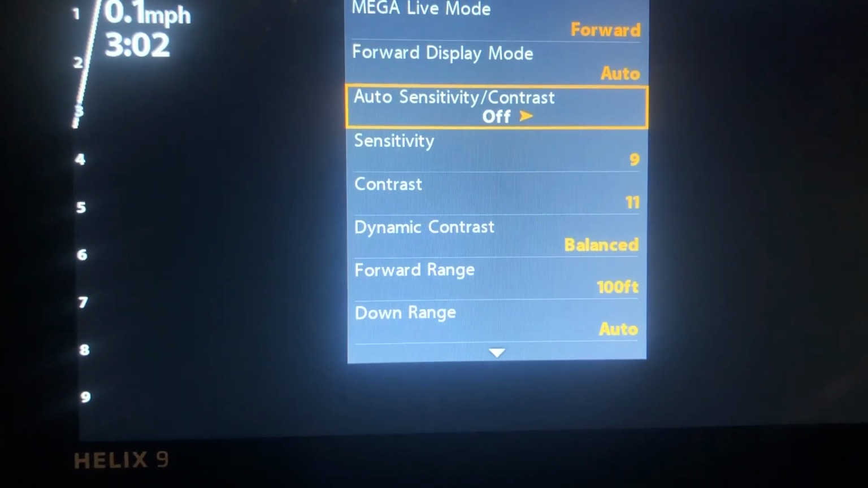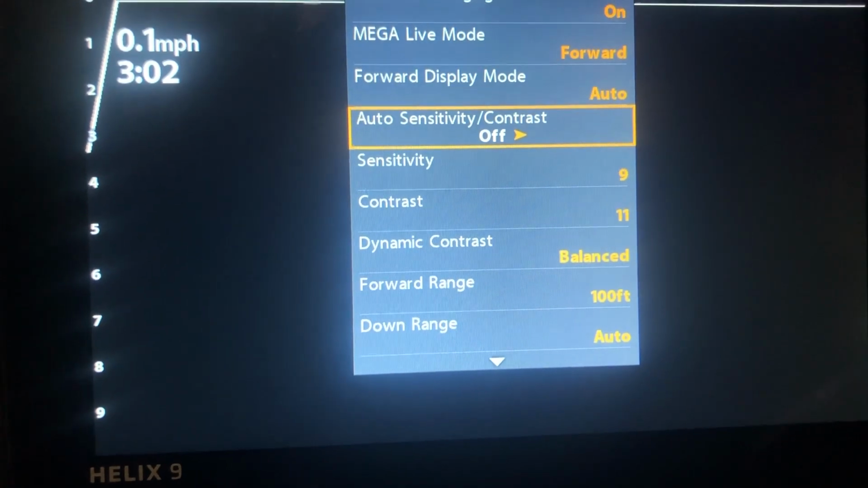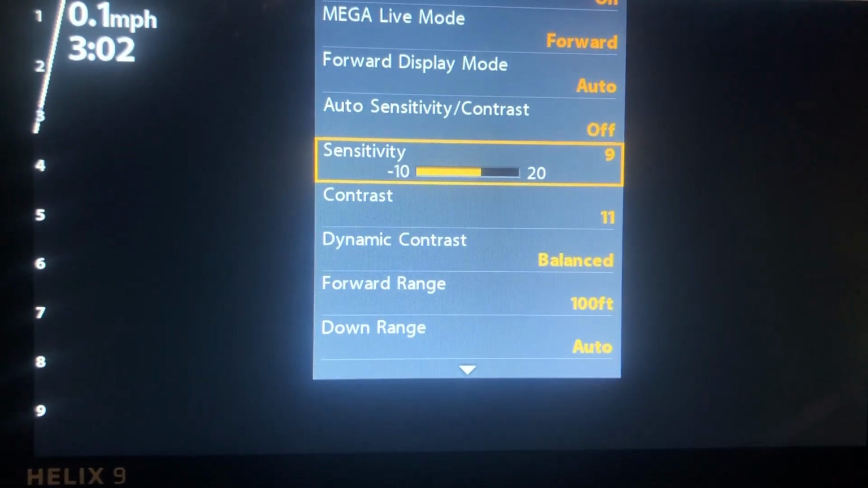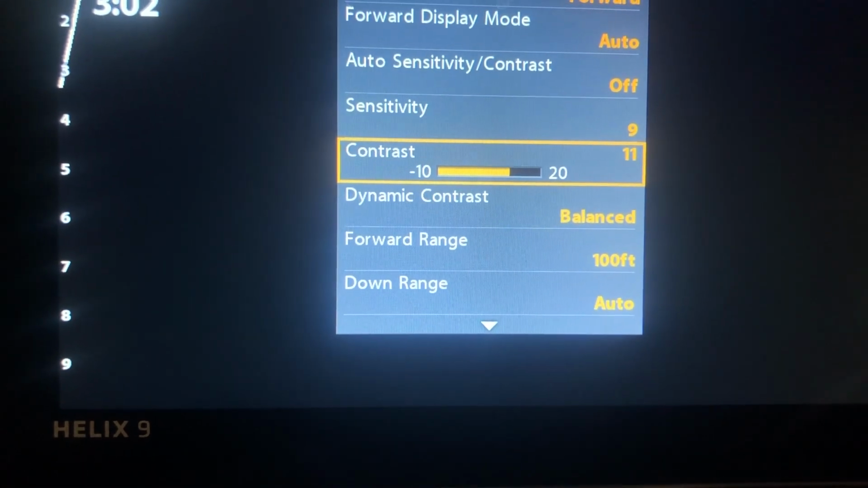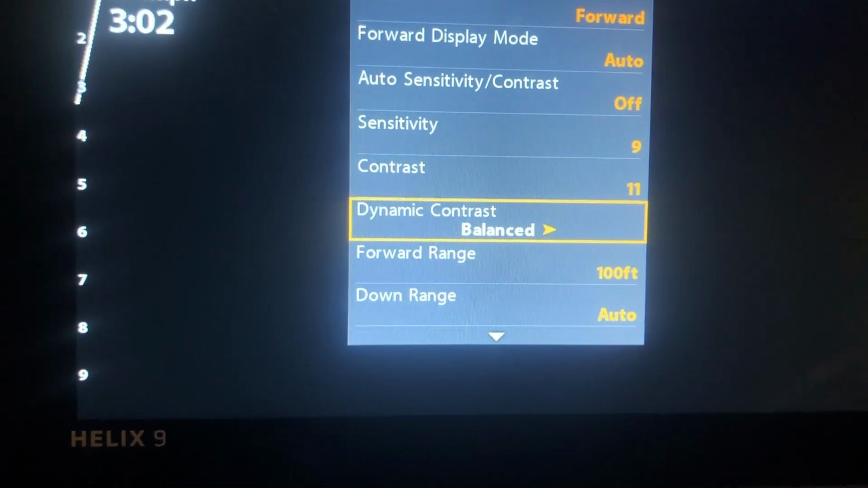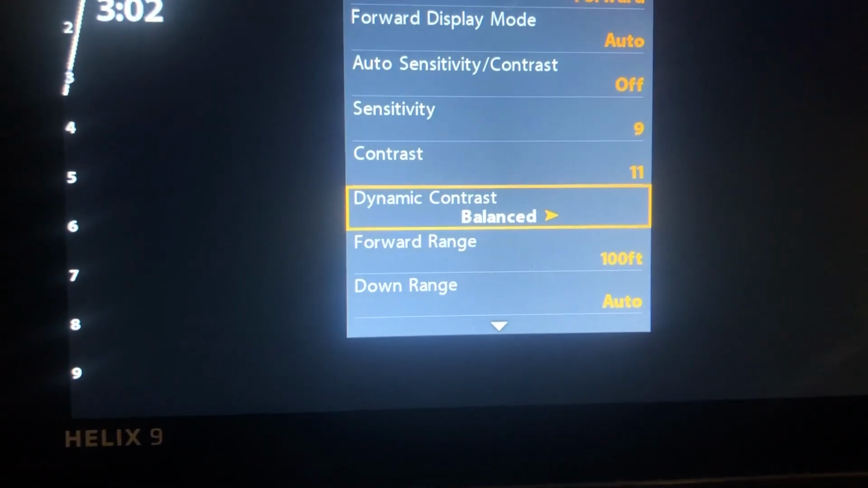From here, I have the auto sensitivity contrast turned off. I just found I like it a little bit better the way I was doing it. As you can already see, I have my sensitivity to 9, contrast to 11. That's where I finished today. I think I was at 14 and 10 earlier, so I kind of switched that up, almost full 360 on the difference there. Dynamic contrast, there is a high and a low, I kept it on balanced.